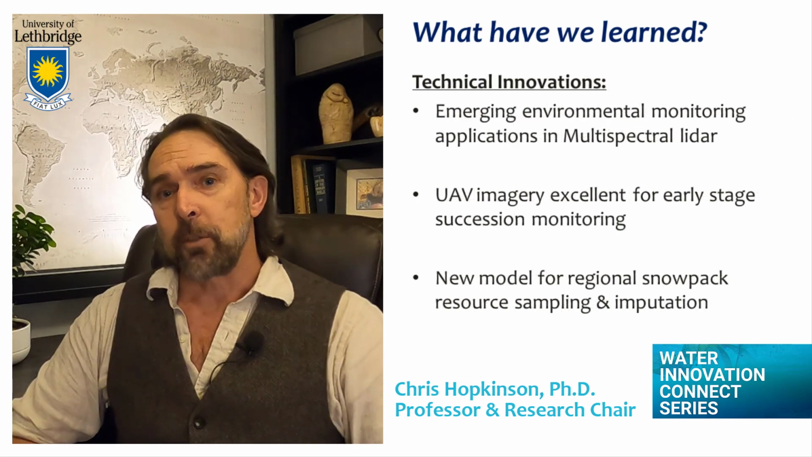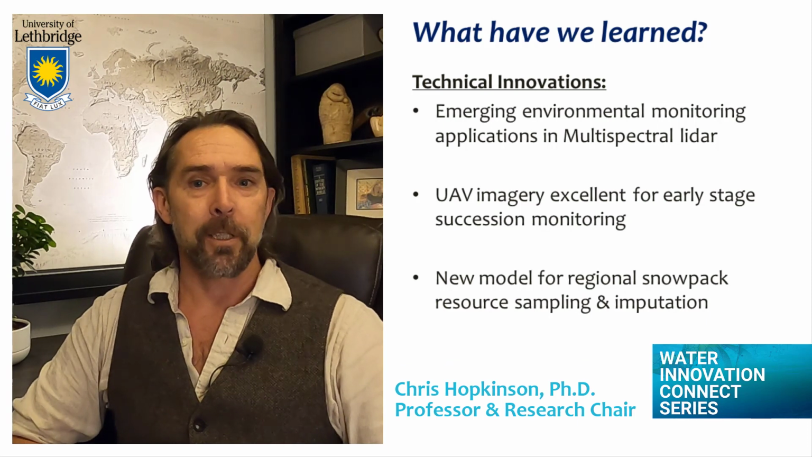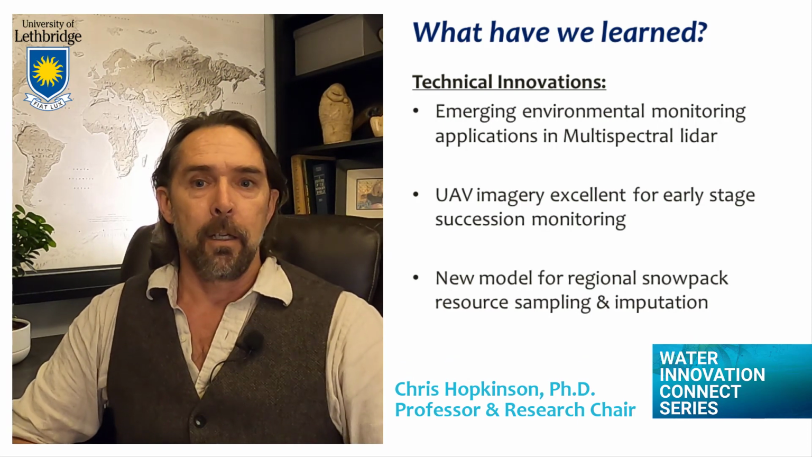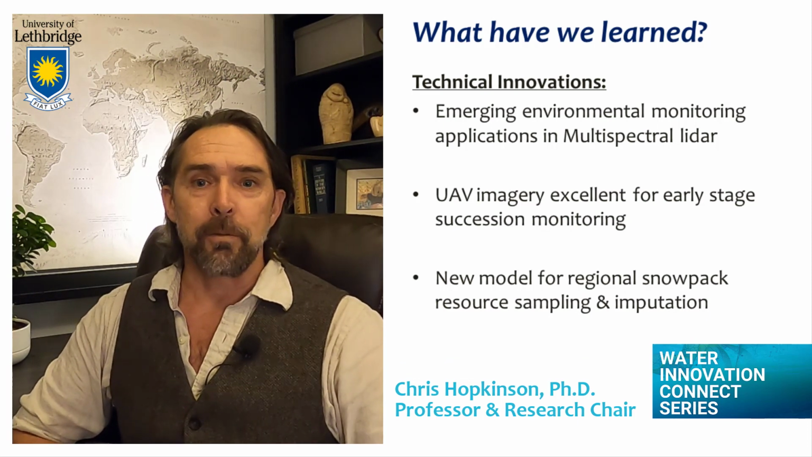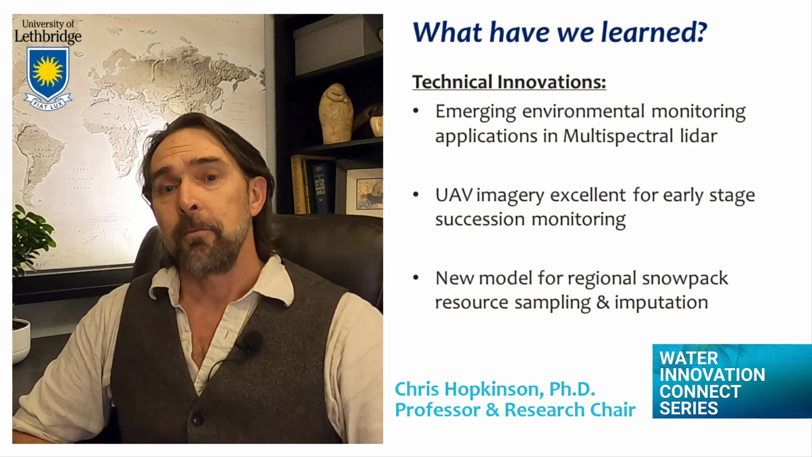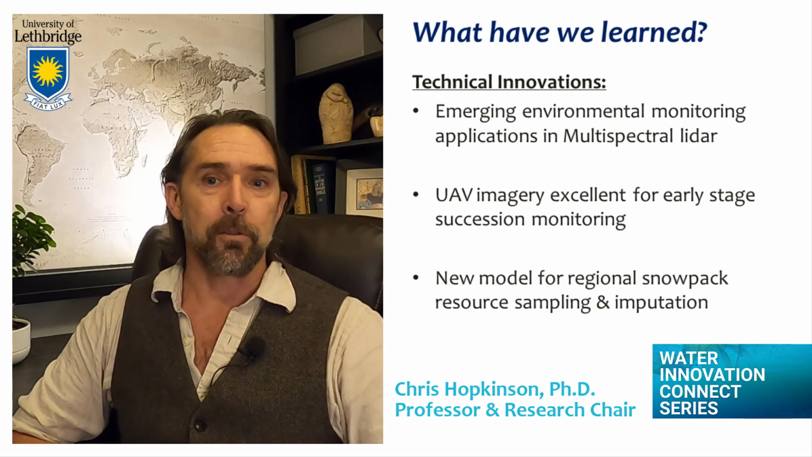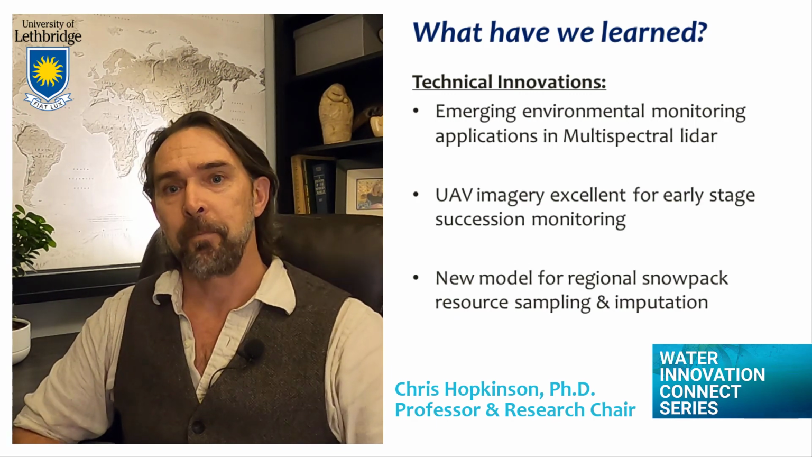We are also discovering and implementing new approaches, both for multispectral LiDAR and UAV-based headwater monitoring. However, the real innovations are the fusion of these technologies with machine and deep learning frameworks for efficient inventory of post-fire tree stems or for regional snowpack sampling and imputation.